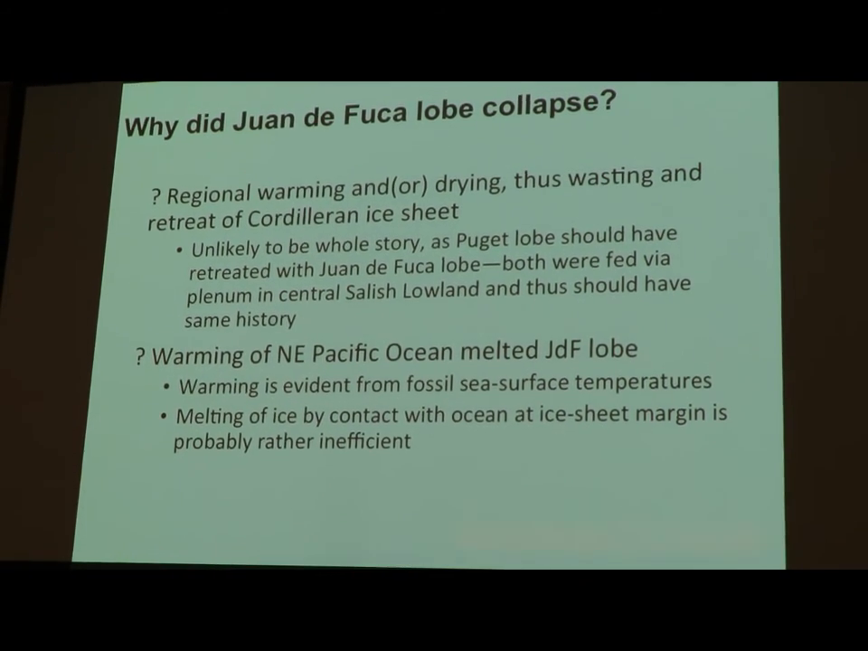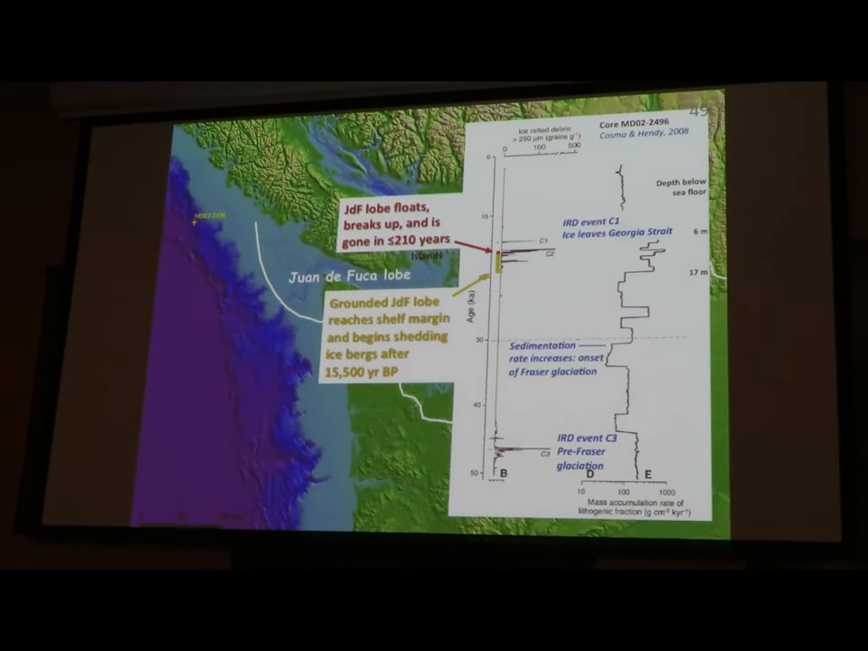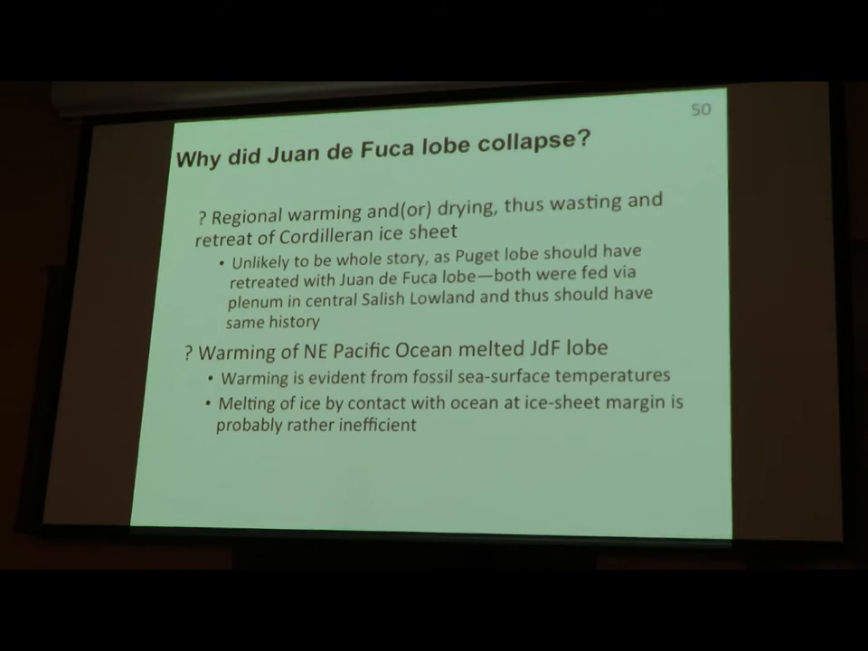So we've taken the 1,000-year window for the Juan de Fuca lobe to go away and collapsed it quite a bit, because we can date this red bar here, and through arguments I will not go through, I think that's no more than 210 years. And that's the ice margin retreating from here to here. In 210? Yeah, or less.